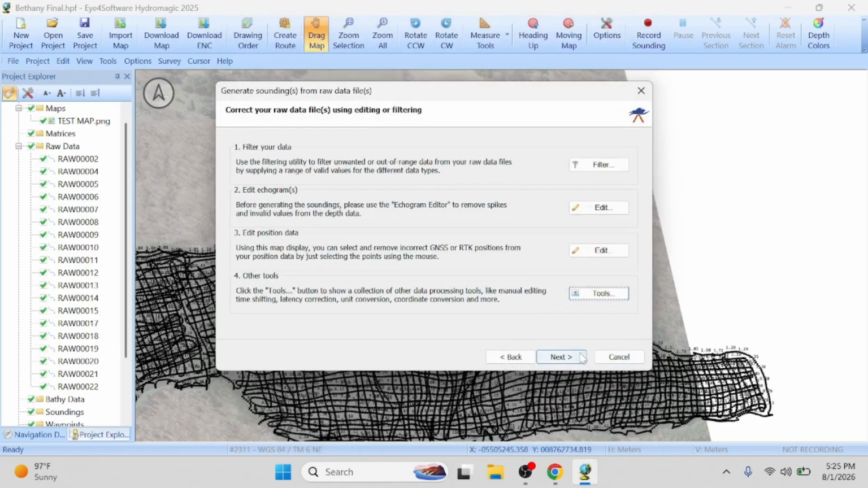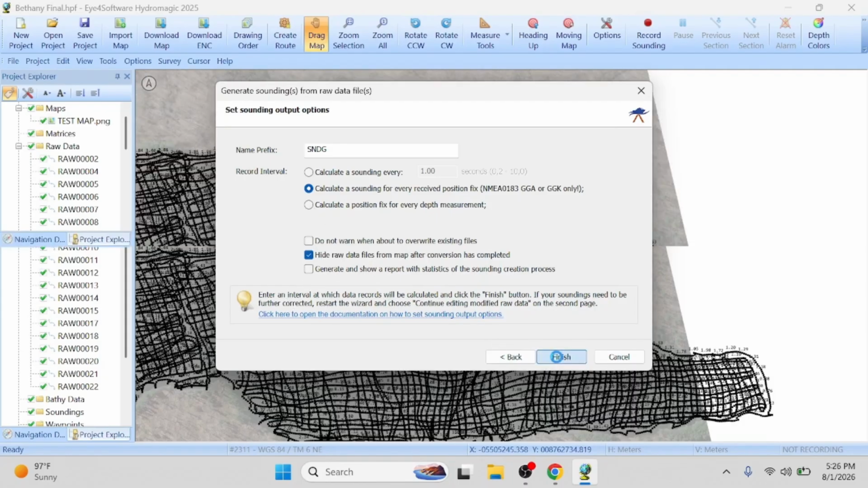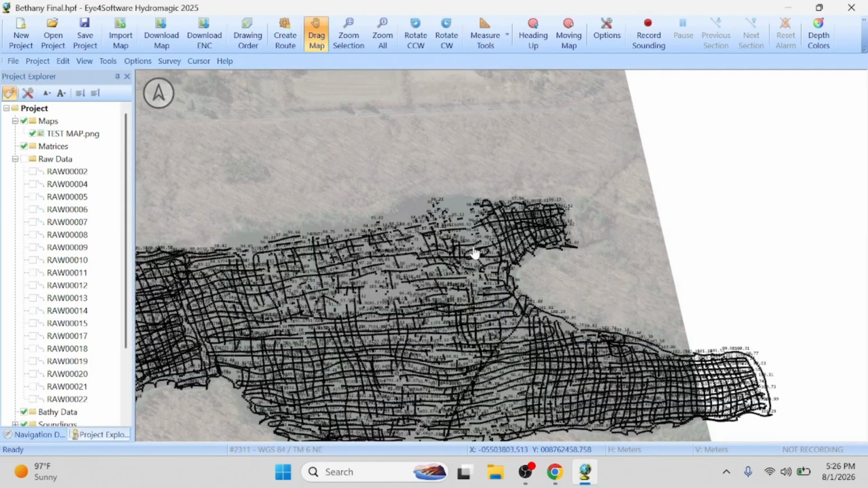So I'm going to hit OK, hit next, and we are going to finish soundings. Calculate soundings every 1 second. I like to calculate a sounding for every position. There we go. Hydro map, do not warn about the overrides and files. Okay, we'll finish this. There we go. So now we have sounding files.